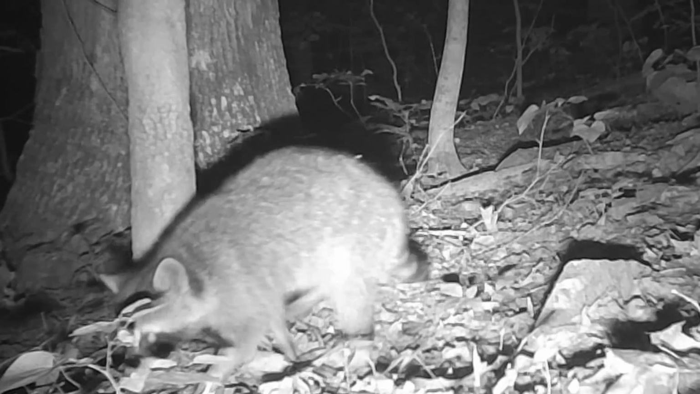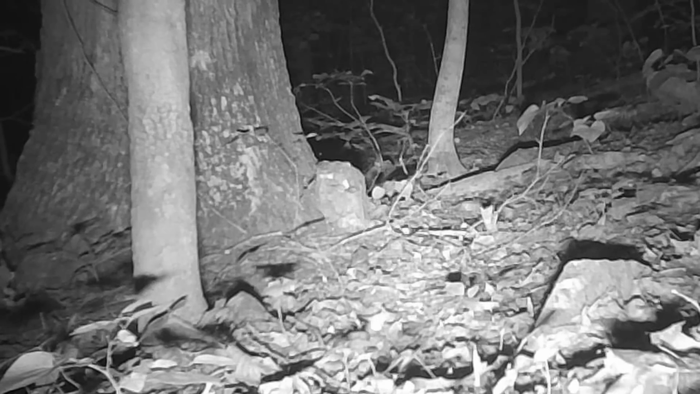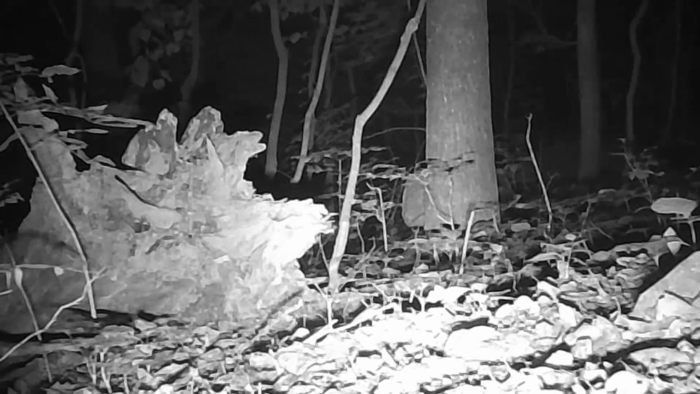Come dark, the old coons come off the den trees. It's their time of night. And you just see them anywhere. And they got to say hi every once in a while when they go by a camera. What's new? Camera to camera, seems like. And they just move on. They're so comical.